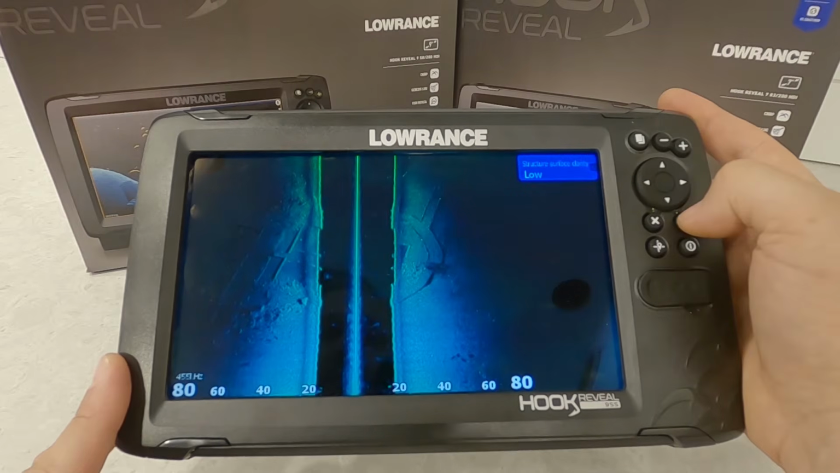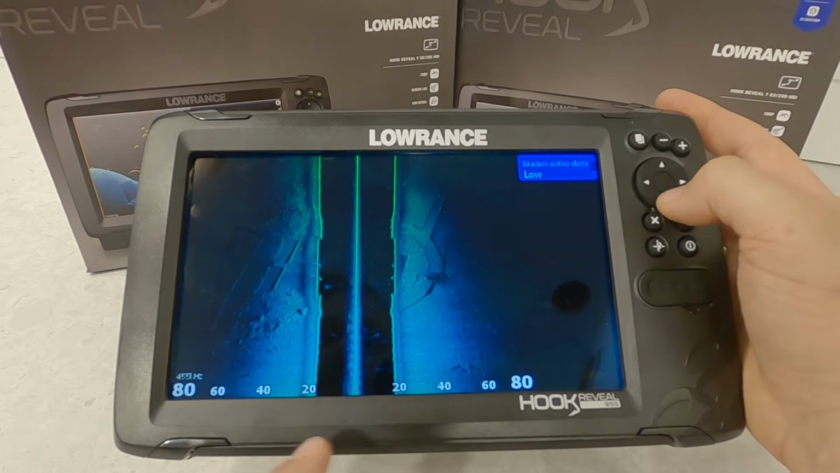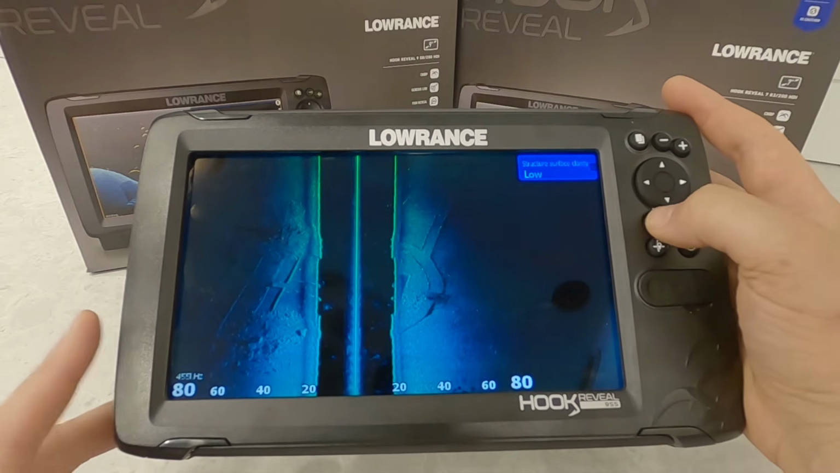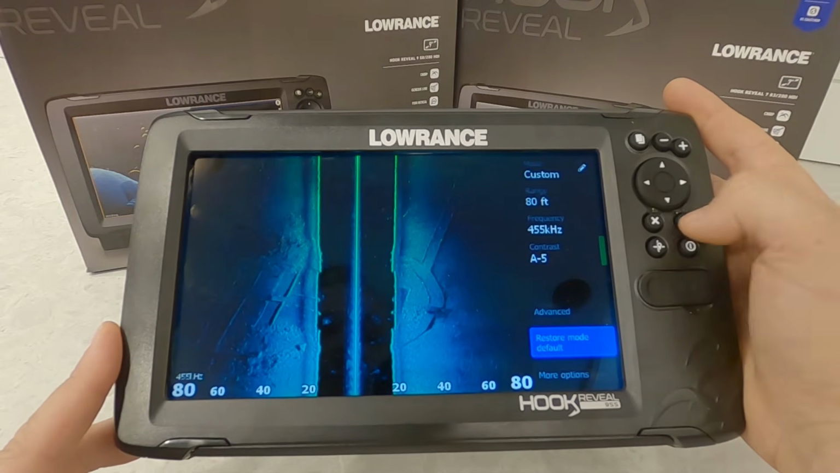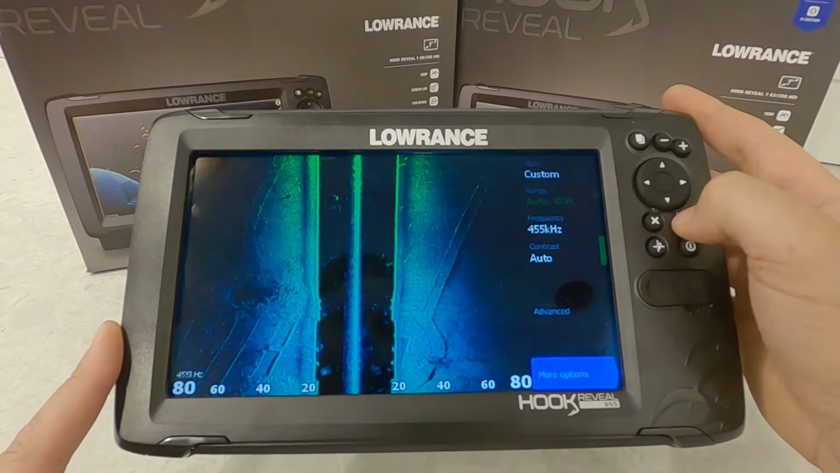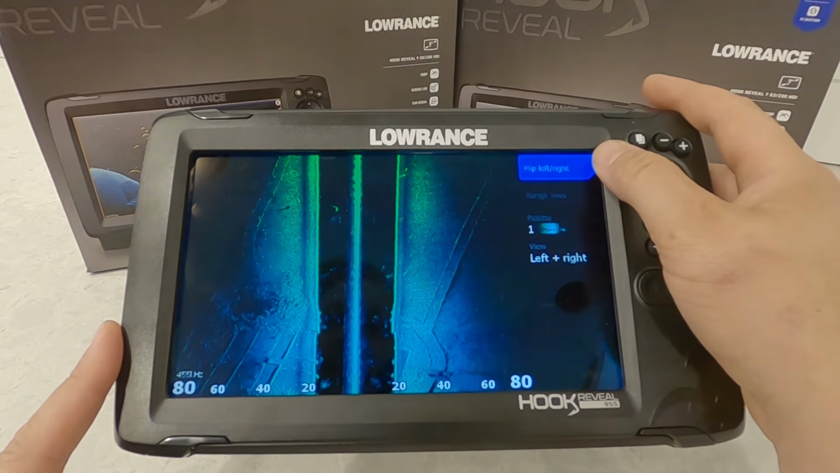Our advanced settings, we have surface clarity, so that would take care of this line in the center here if we turn that up, if we're getting a lot of surface clutter. Restore defaults, if we don't like what we've done, again, we have that restore defaults. More options here. Now we can flip the image left or right.